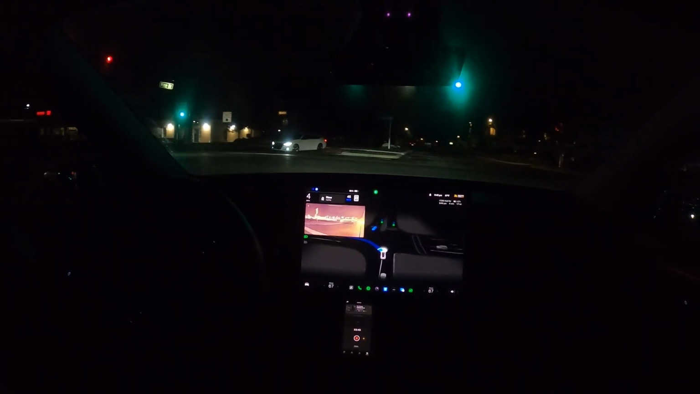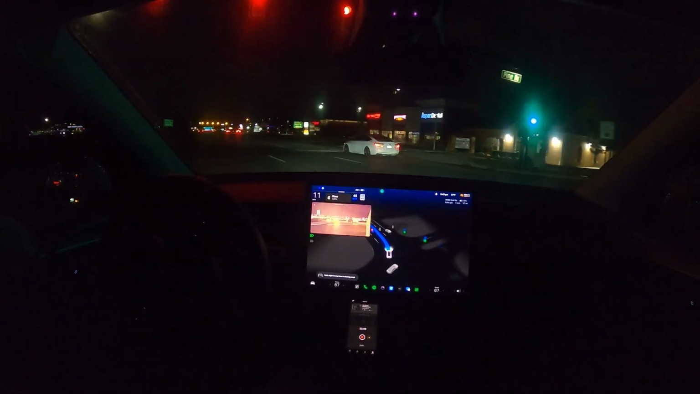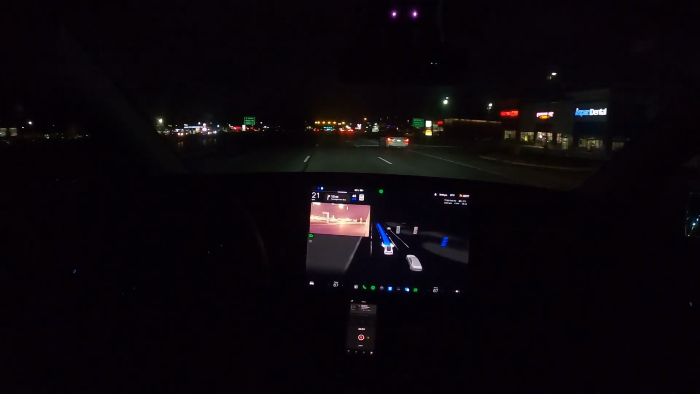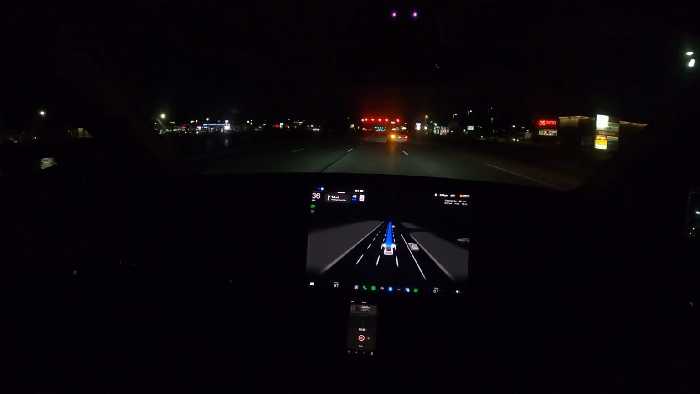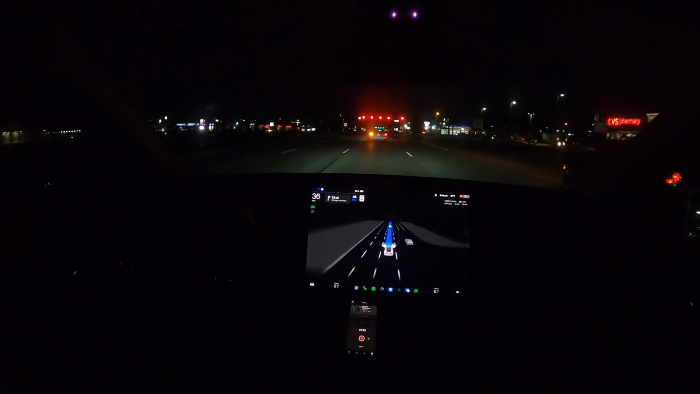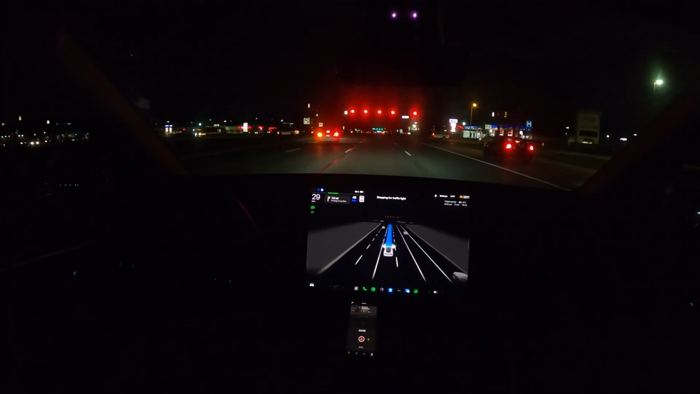Doing the right thing, waiting for this car like it should, and then it proceeds. Nice, very nice. Good. Exactly how it should be. I like it.